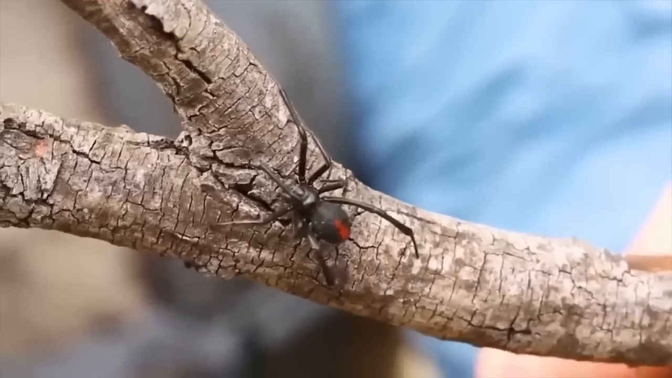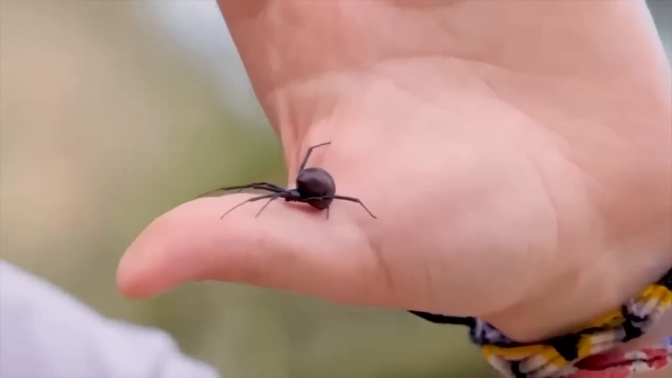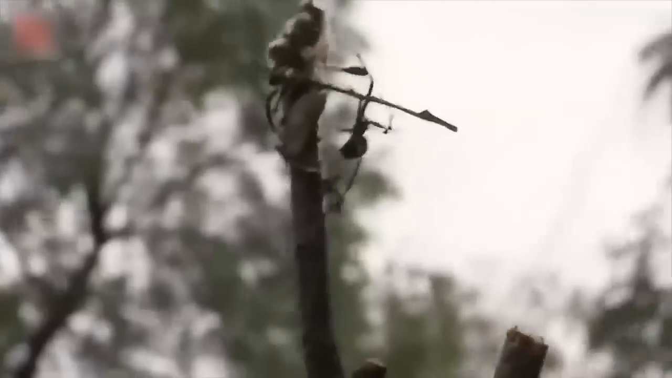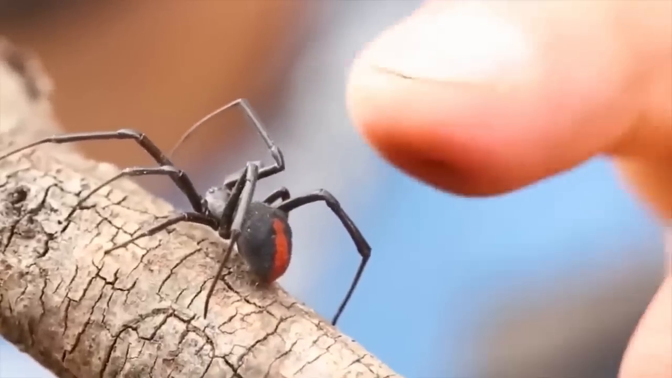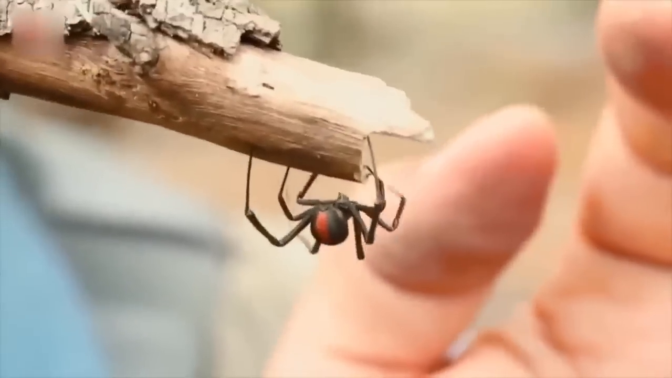These pesky little creatures are found all over Australia, and their bite can be a real pain. Their venom is no joke. It can make you feel like your whole body's on fire. That's why it's important to keep an eye out for these sneaky spiders and make sure you're not their next victim. But here's the thing. As much as we may dislike them, redback spiders are actually pretty fascinating creatures. They're part of the widow spider family, and their females are notorious for eating their male counterparts after mating. Talk about a bad breakup.